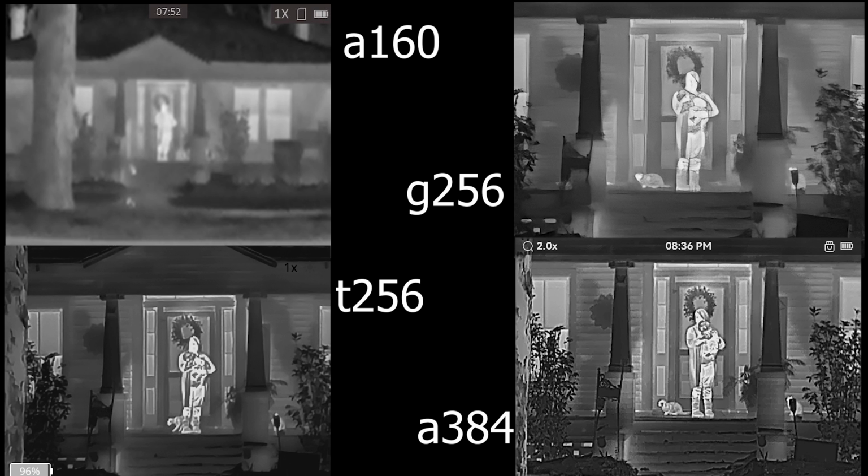Look at the detail here. Look at the cold and hot spots on here. You can still see definition in Tina's face pretty good here. You're getting a little bit here. So you can see the resolution on the 384 is much higher, but this Topdon is doing really good, and that GT Guard is holding its own here too, especially when you look at the money, and you have to consider the cost factor of this.